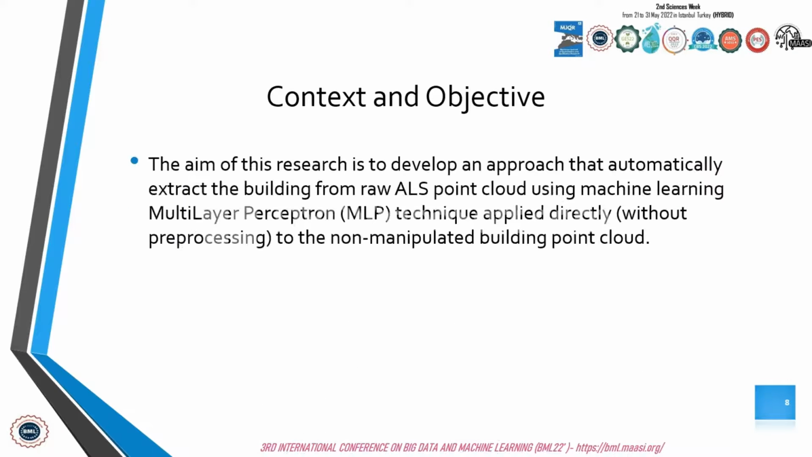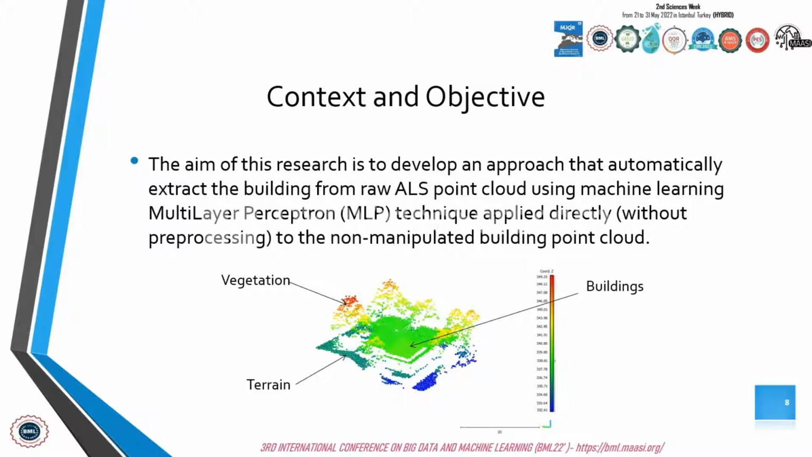So the objective of this research is to develop an approach that automatically filters the building point cloud using the machine learning multi-layer perceptron technique applied directly to the non-manipulated building point cloud. As you can see in the figure, it shows an example of a building from our input LiDAR point cloud that contains several classes: vegetation, terrain, building, and remaining points.